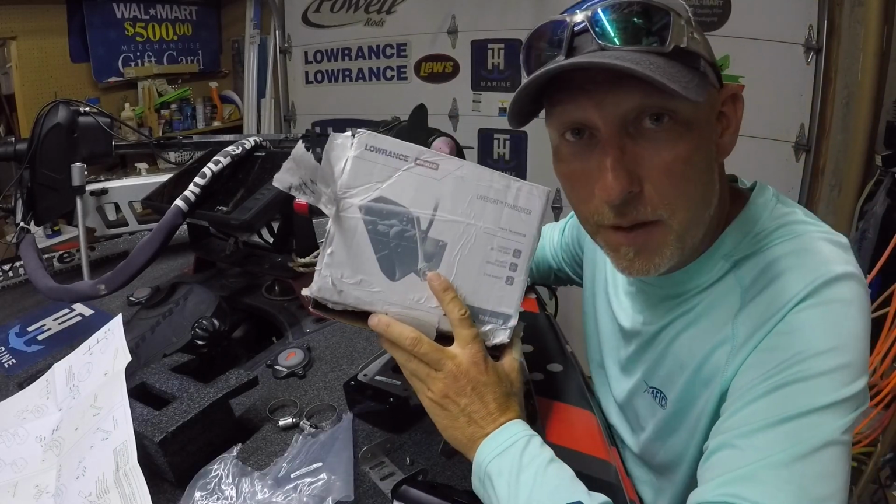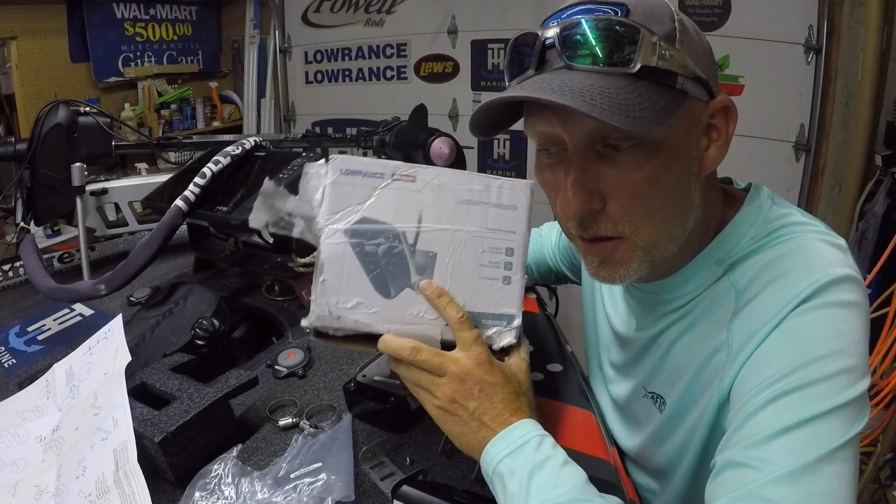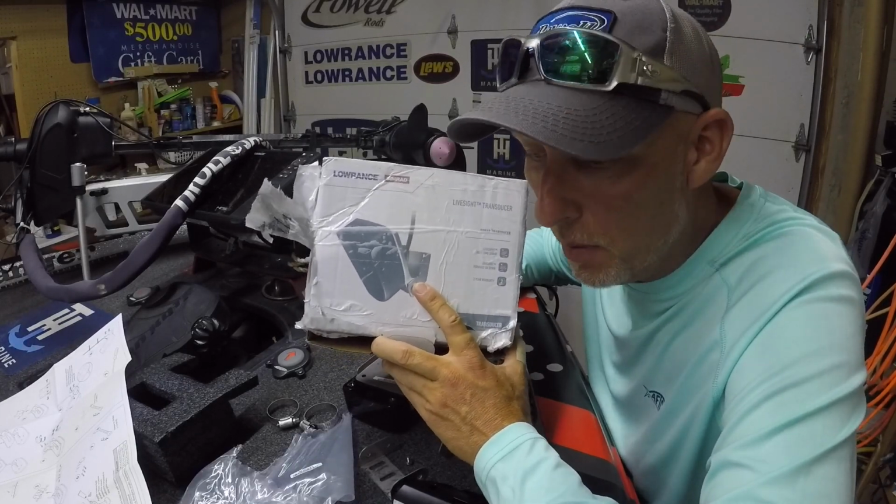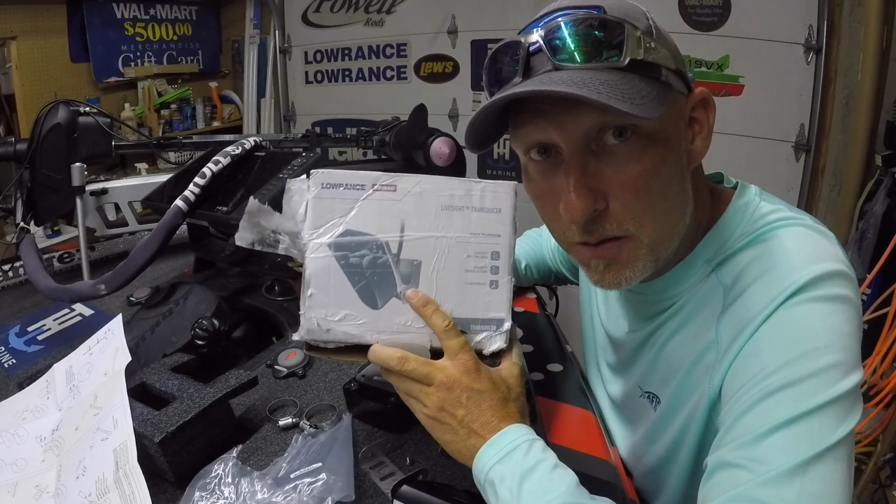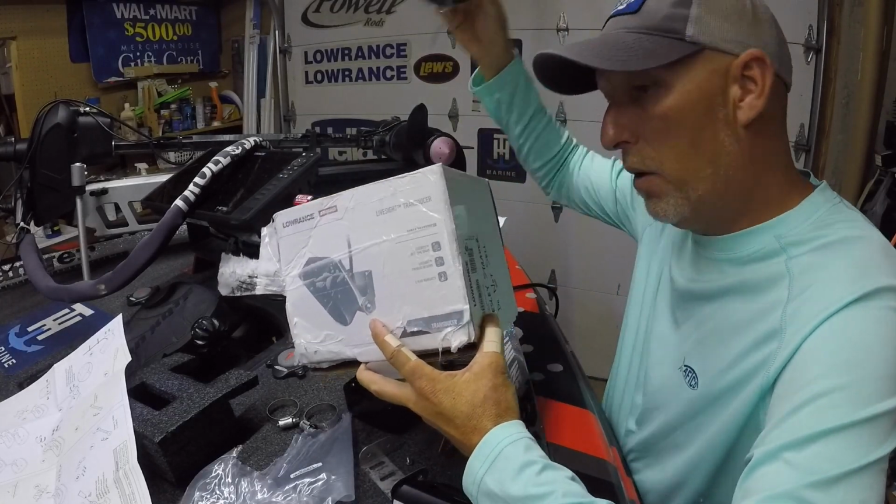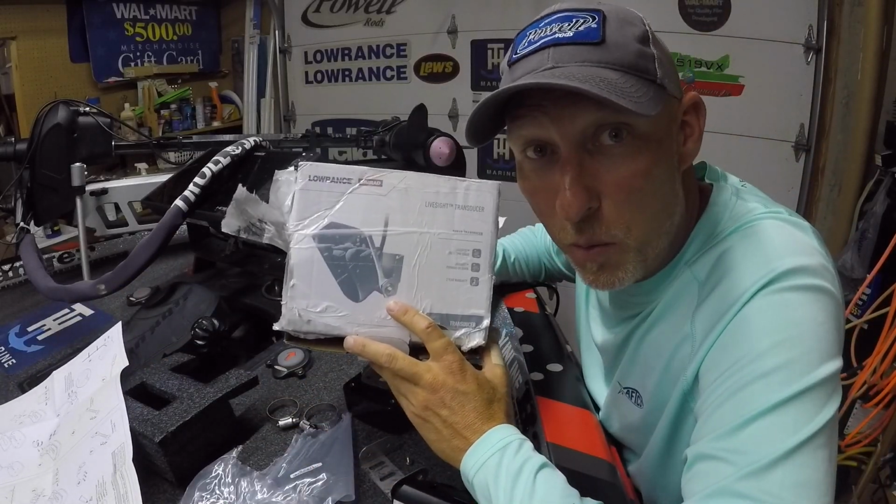Hey everybody, just got my Lowrance LiveSight transducer. I'm fixing to install it. I'll show you a little bit how to install it, and just a little quick setup. Once I get it installed, I'll show you the setup once I figure it out, because I'm new to it too. Really excited about this. I've been waiting on it for a while.